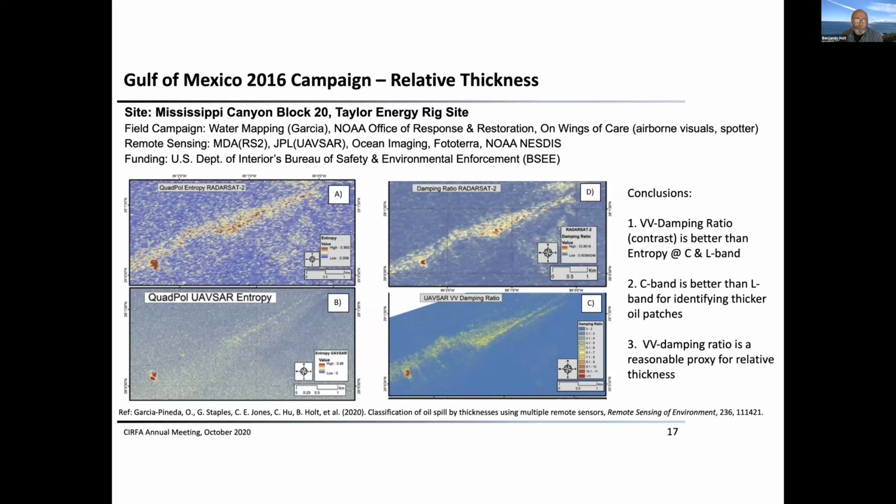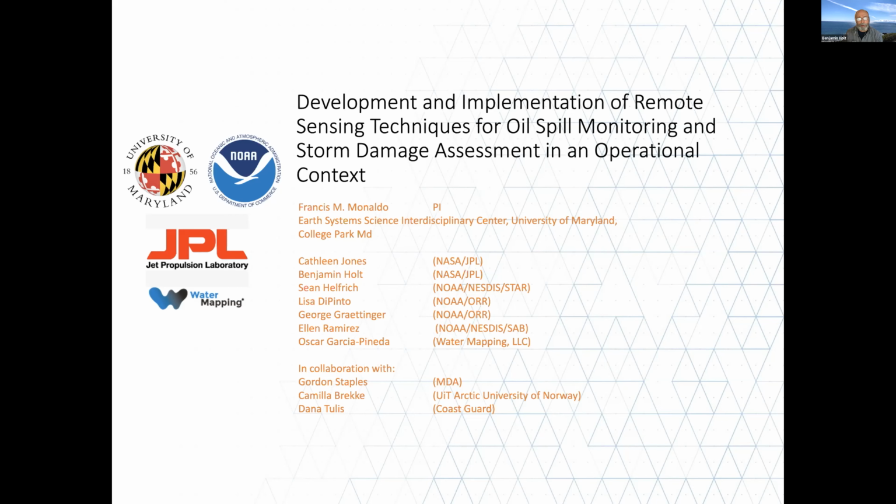So now we're involved with a joint NASA project funded last year, or late 2019, I guess, led by Frank Minaldo, who did a lot of work with NOAA, and now he's associated with the University of Maryland.